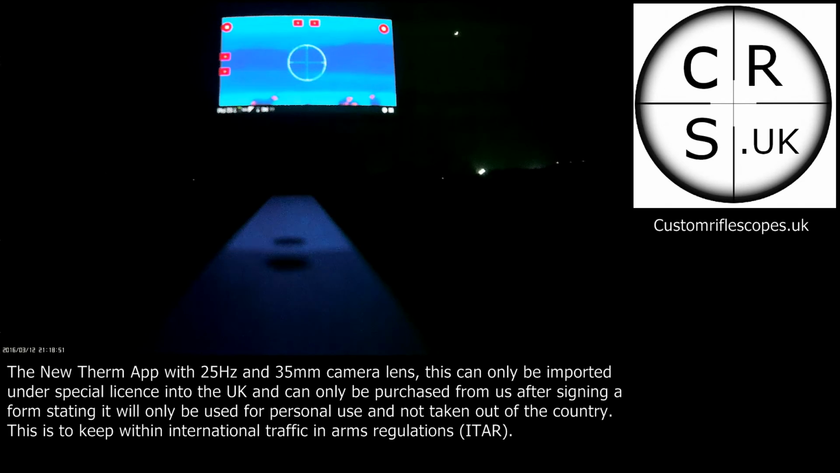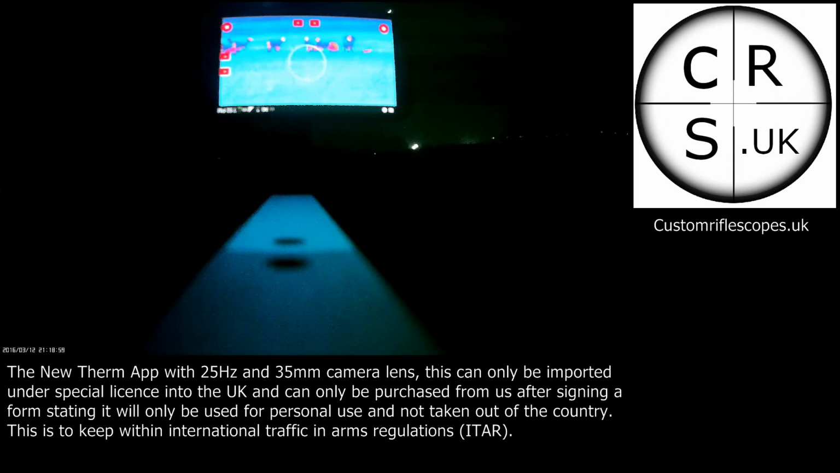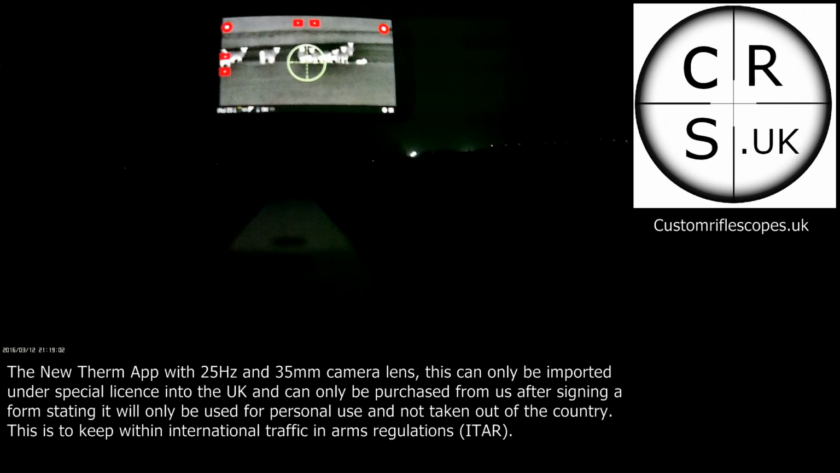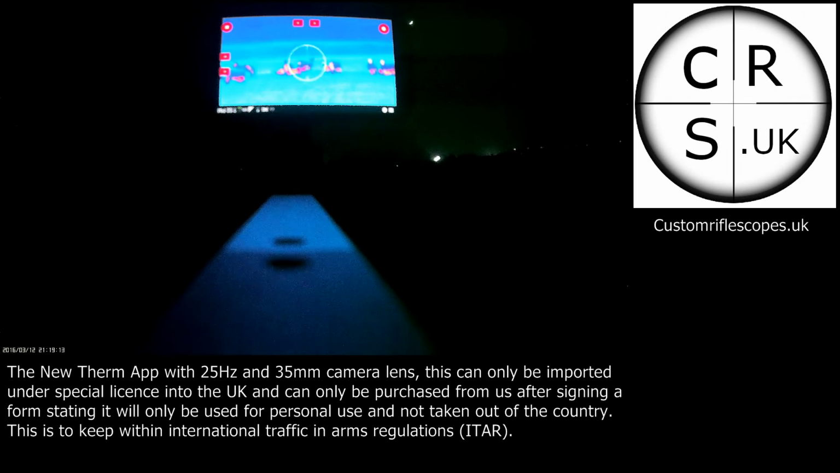So you can see the sheep. This program I prefer for the thermal because you've got black and white hot, then you've got thermal colour on this app, which is a lot nicer when you're looking at the sheep. Battery's running down. But there's plenty of apps out there that you can use. See if I can get a bit closer before I scare them away.